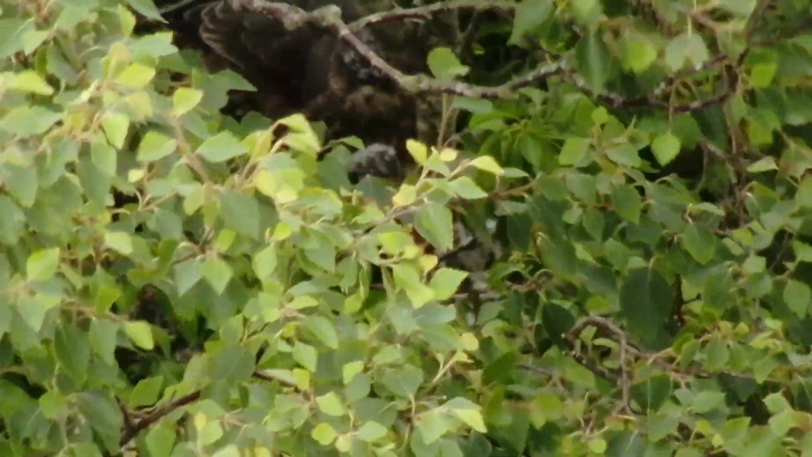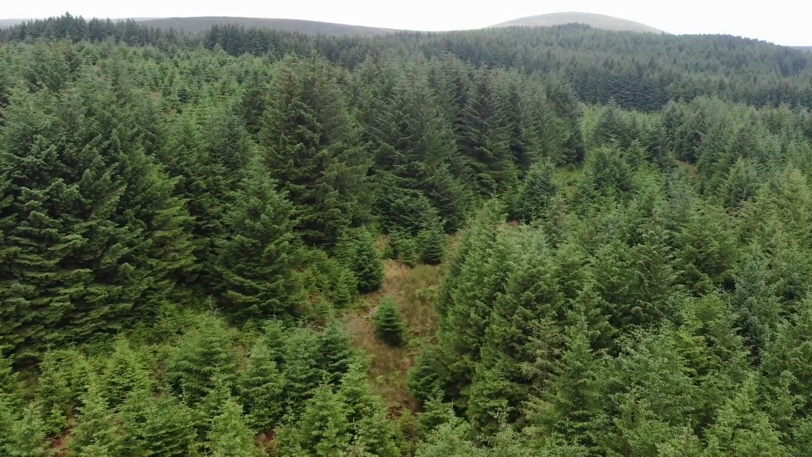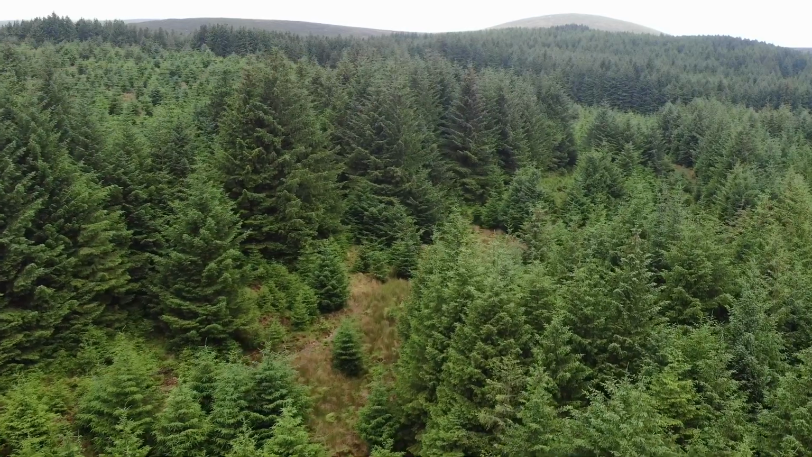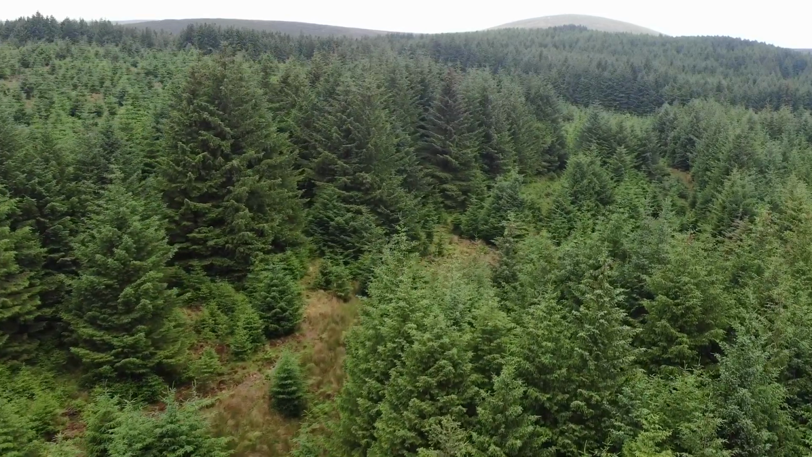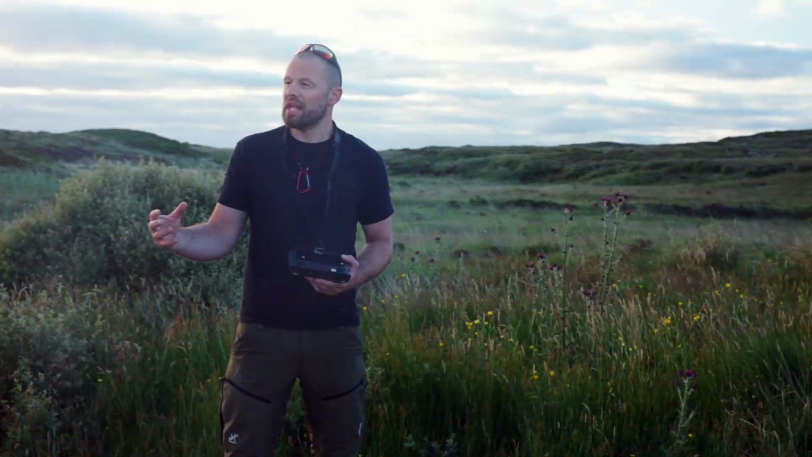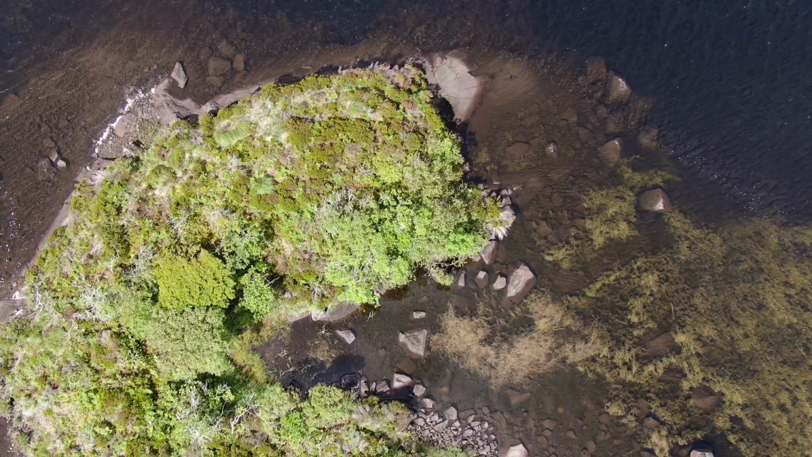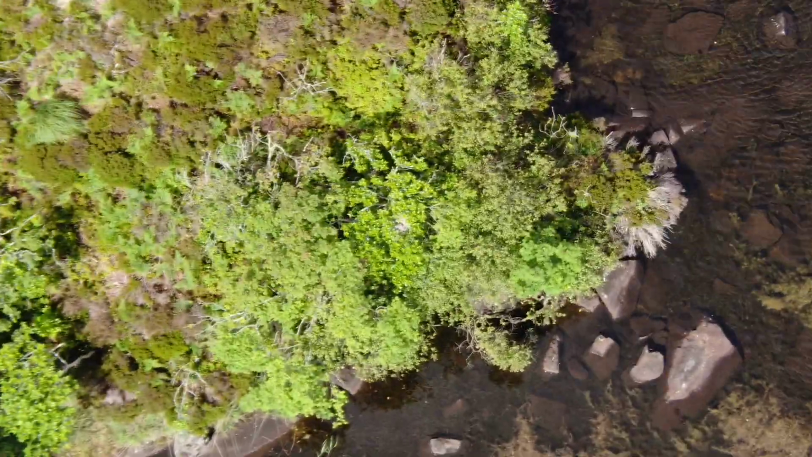Merlin often nest in mature forest plantation, so forest which is within the age range for felling, for clear felling, for forest management activities. And obviously if that occurs where merlin are nesting, that can cause disturbance. So if we have better means of locating merlin nest sites, then it means that we're better capable of ensuring that those nest sites are protected.